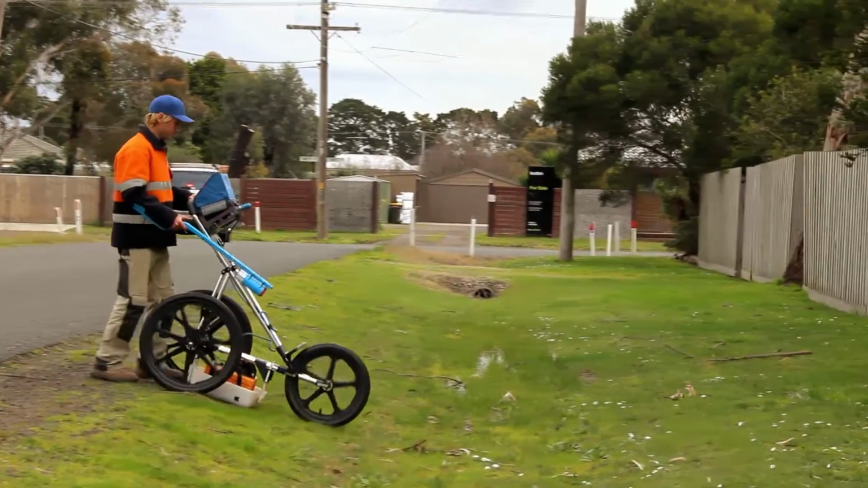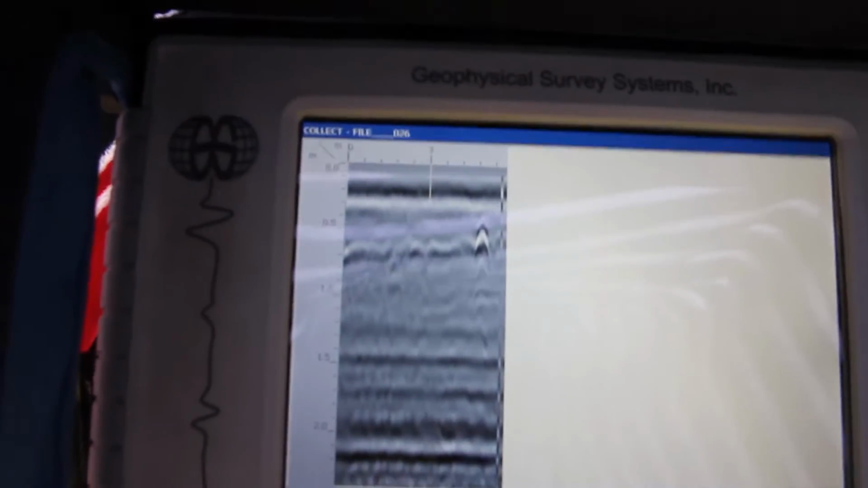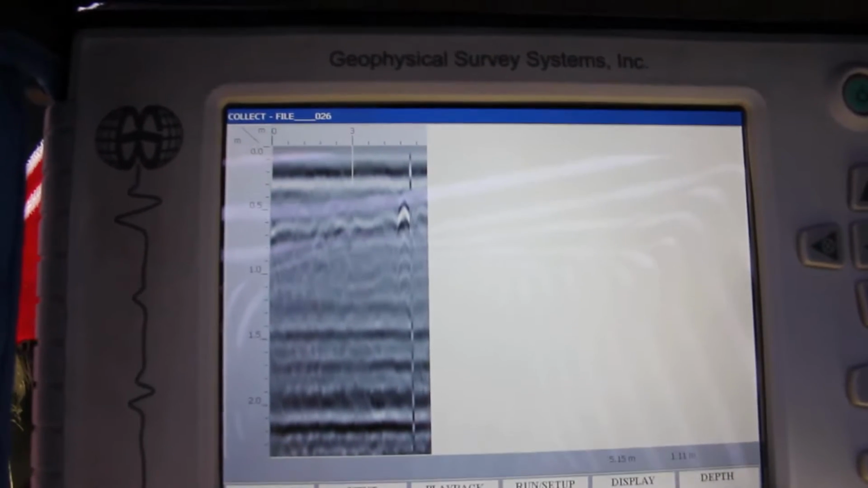Now this is what it looks like when you're looking at the screen itself. I apologise, it's a bit hard to video the screen while it's being pushed. And there it is there. See how beautiful that looks? That's great. That is an object. So we pull back, pull back, pull back, and then mark it. Now that looks really, really good.